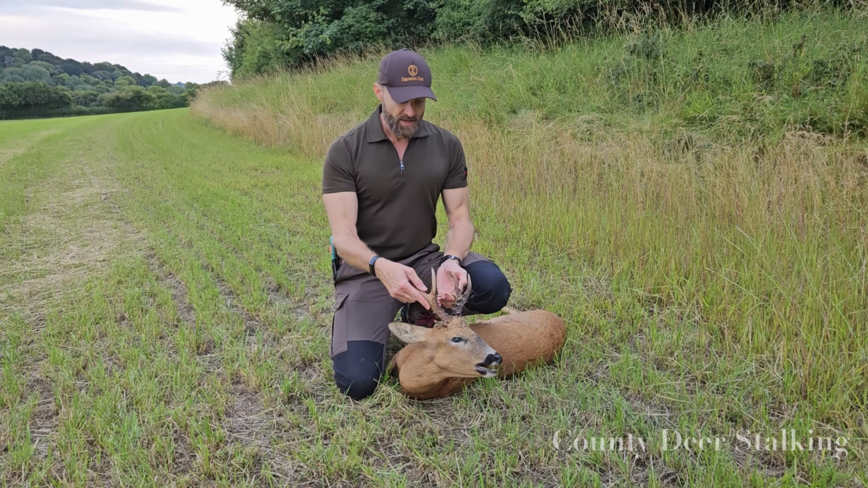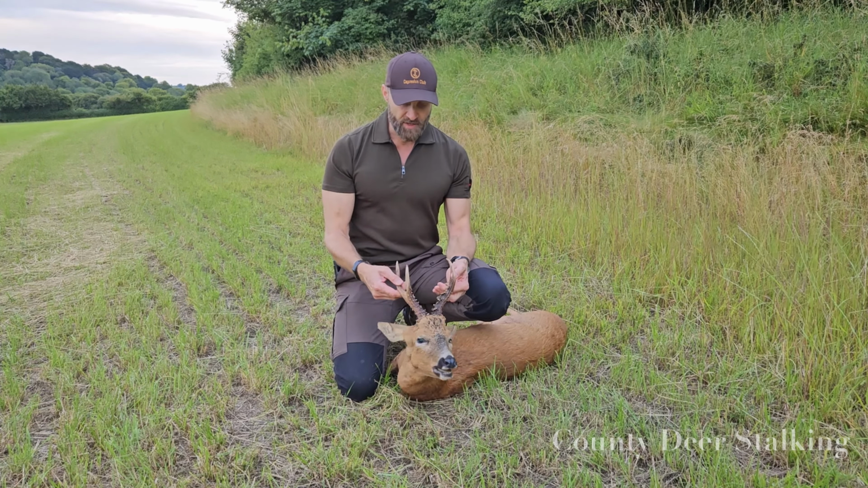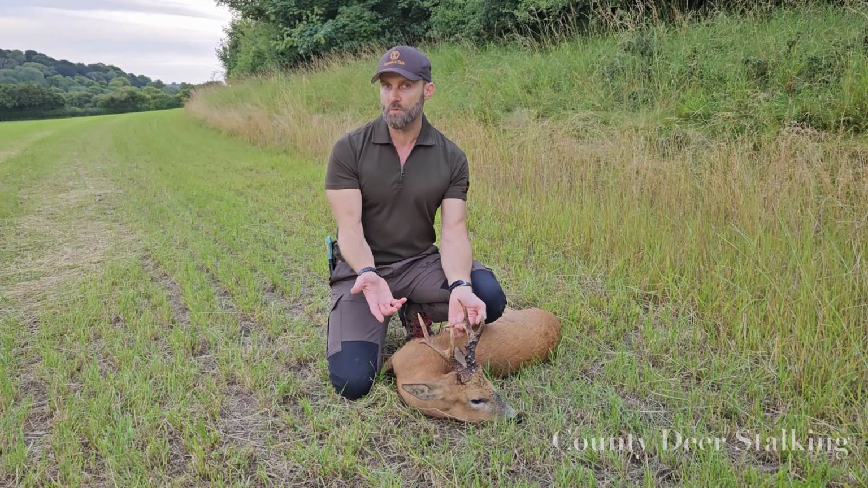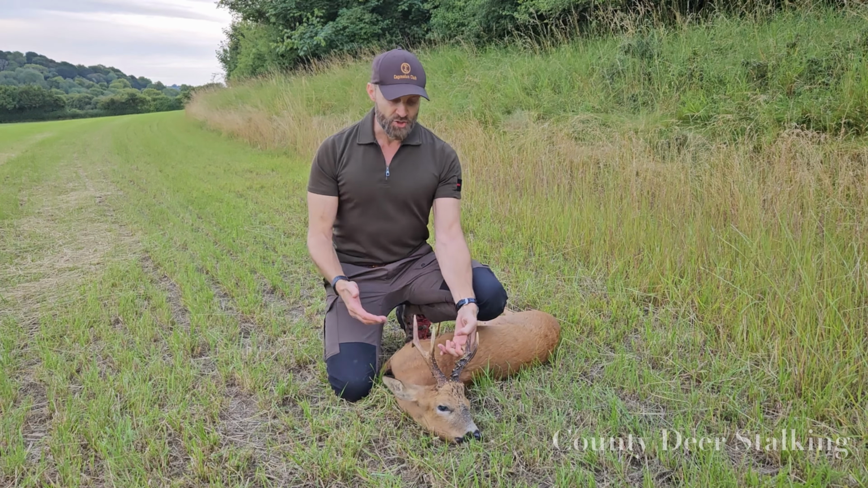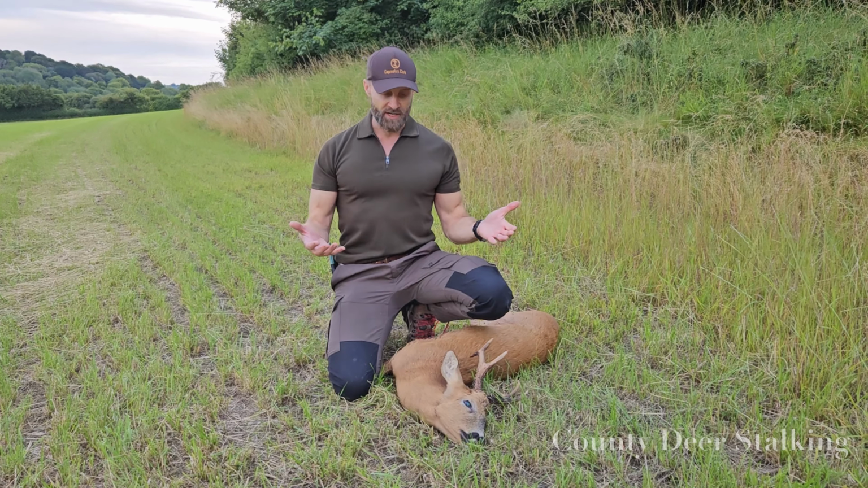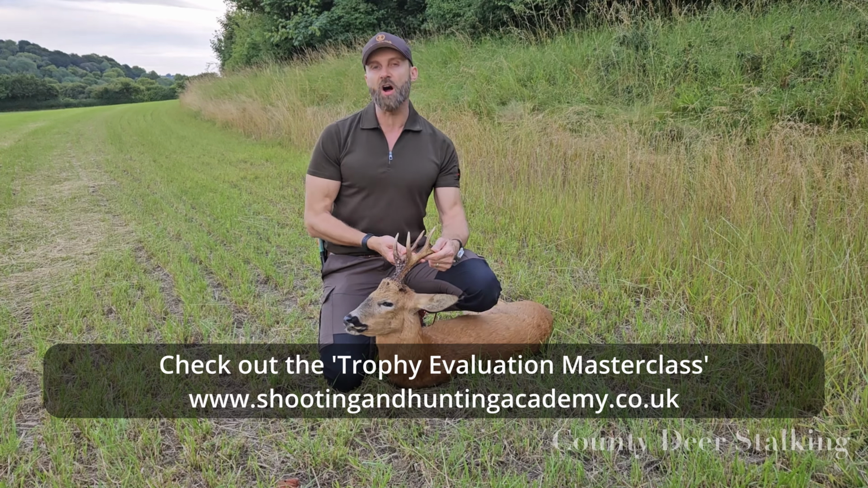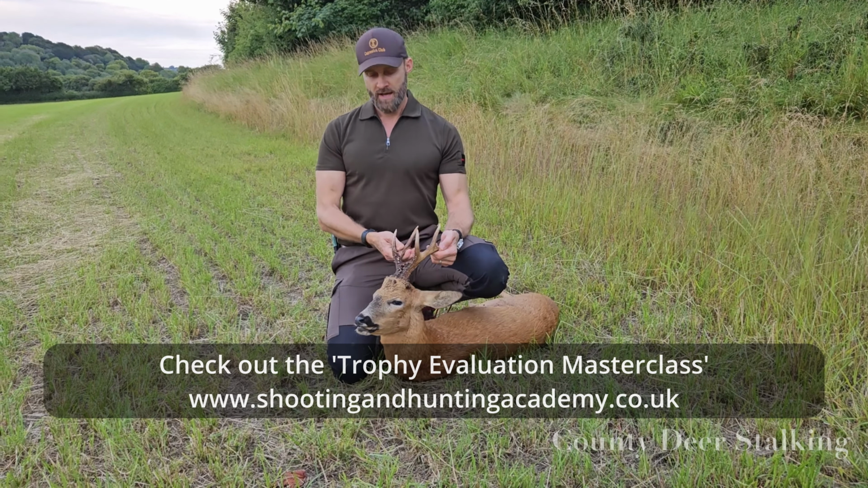Added to that, well, he's a nice regular head. He's 3 points either side, so a 6-pointer, which is typical for a Roebuck. He's got good pearling, good colouring, and overall he is a very nice example of what I think will probably be a medal head.